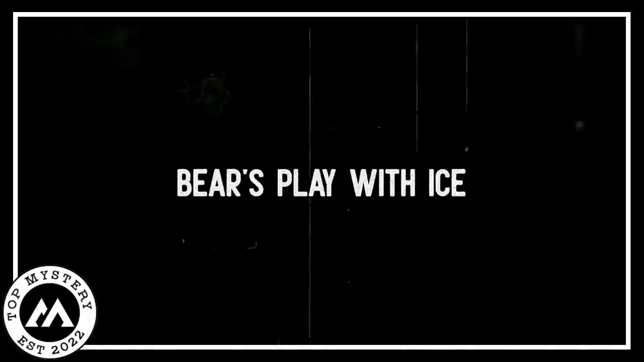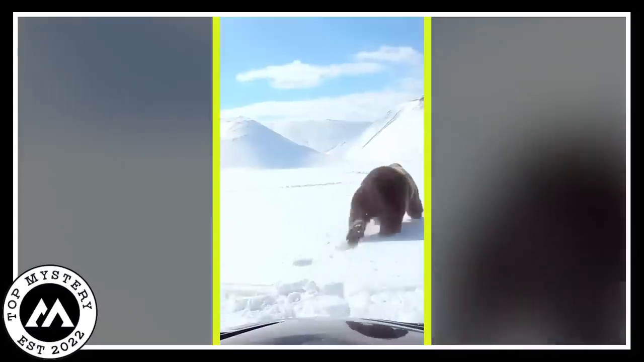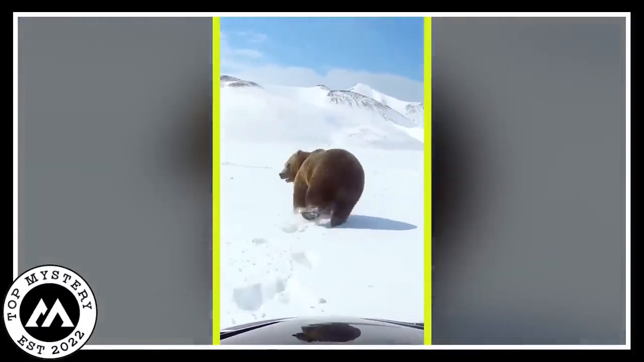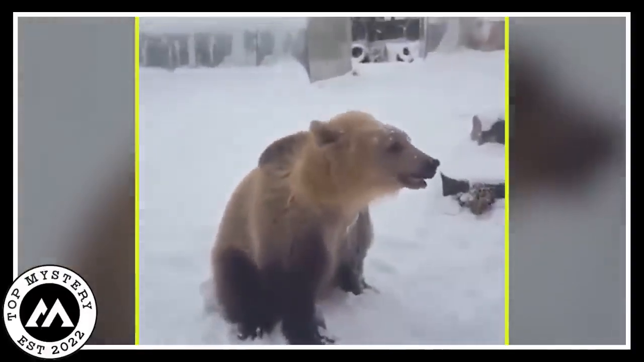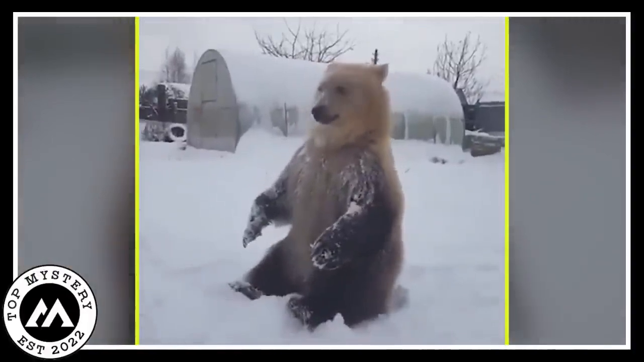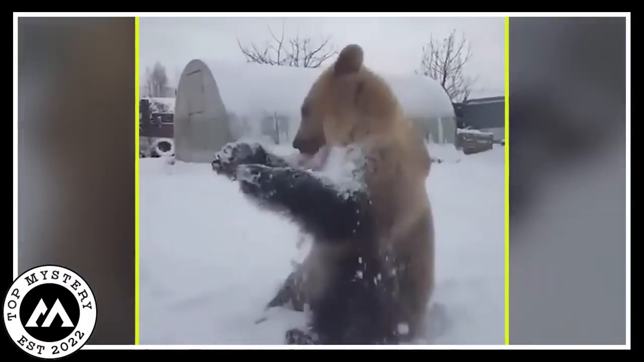Bears play with ice. The camera captured a breathtaking video of a light brown polar bear in the snowy land. It was playing with people like they were friends. A man was throwing snowballs and the bear loved it. It acted just like little human babies having so much fun. The bear sat on the ice looking super happy.